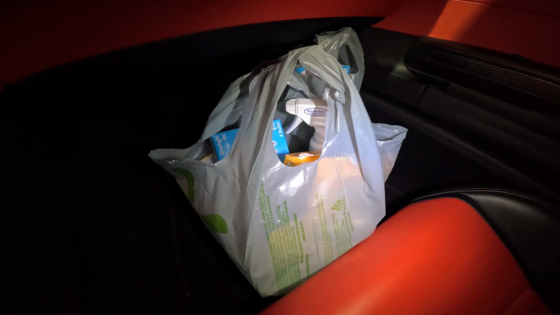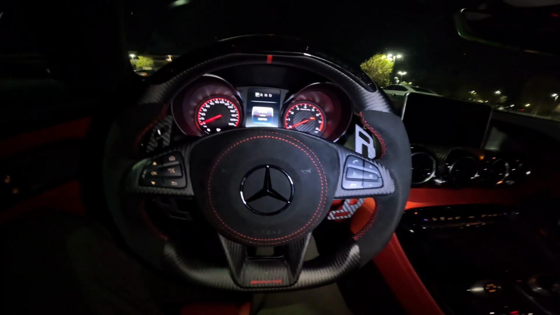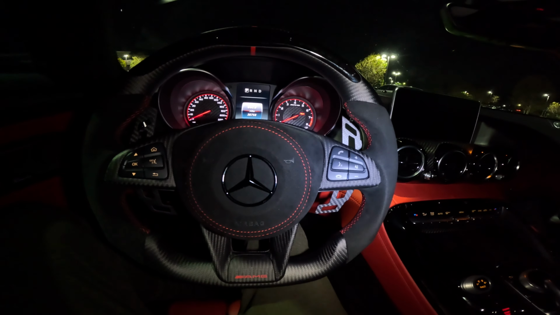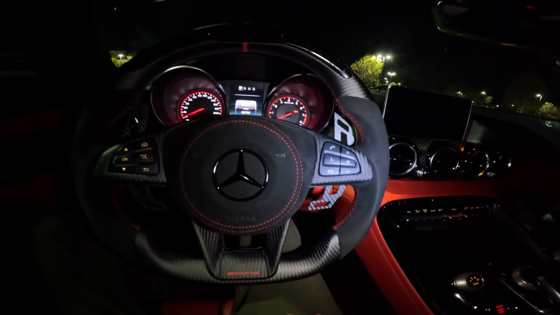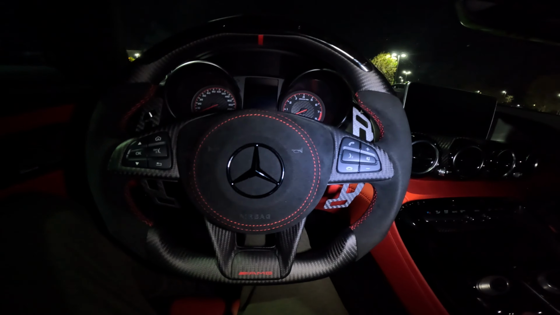All right, it's a success. We got what we needed. We got our bulbs. Now let's fire up the AMG. I know I talk about it a lot, but the official race start is supposed to be done in race mode, but I get better ones if I just fire it up in comfort. So let's see.